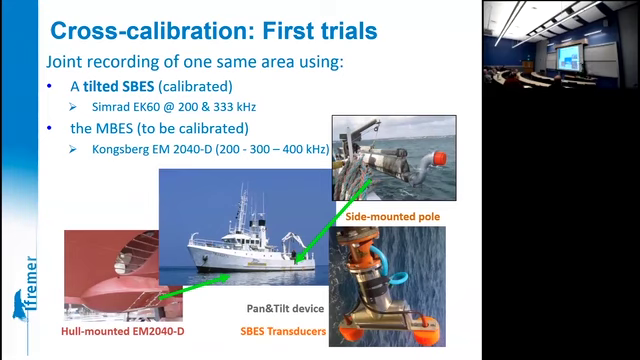So our coastal vessel, Thalia, with her brand new EM-2040 dual, and on the side, a pole equipped with a single beam system. So this was the first installation. It was all mechanical with one single beam transducer. And to change the angle, you have to raise the perch again, dismount everything, change the angle, and do it